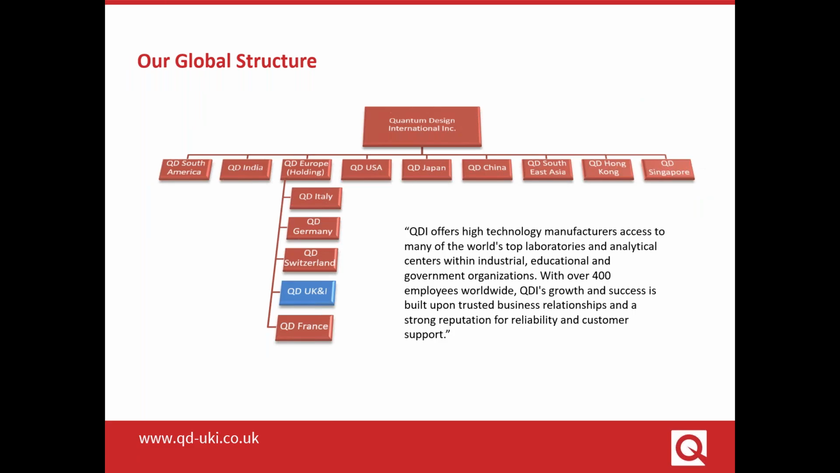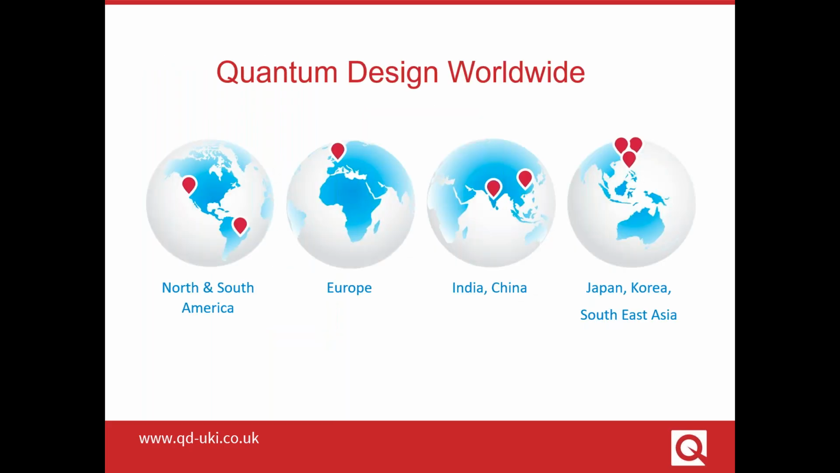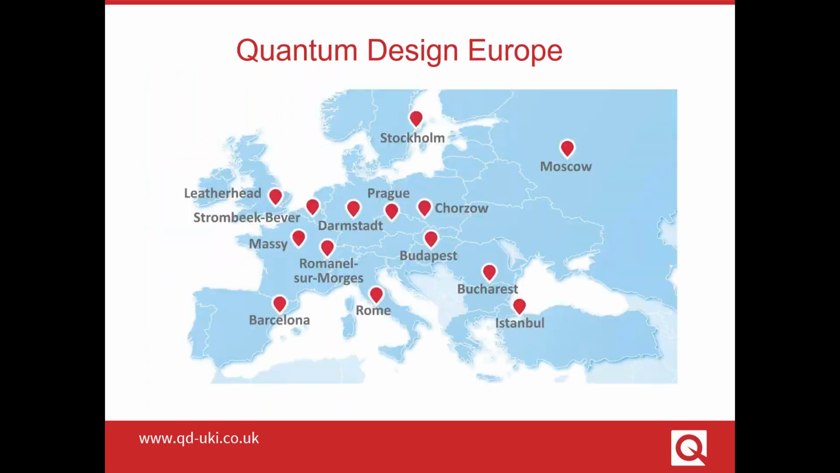This is a slide illustrating our global structure and explaining where the UK office sits within our European organisation and alongside our offices throughout Asia and the Americas. Alternatively, you can see that we have a presence across the continents and all around the globe. Focusing on Europe, you should now see a map of our presence across many European territories through a combination of our own offices, distributors and partnerships.